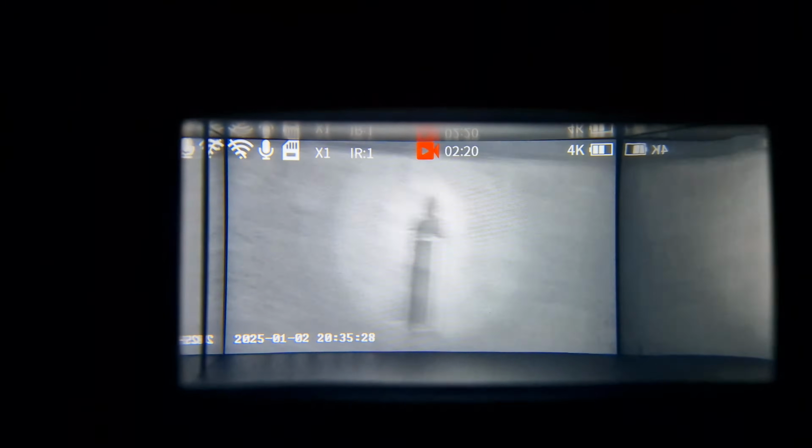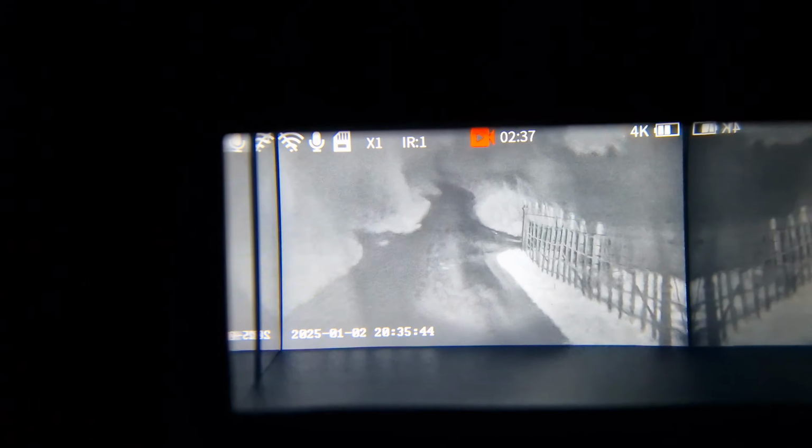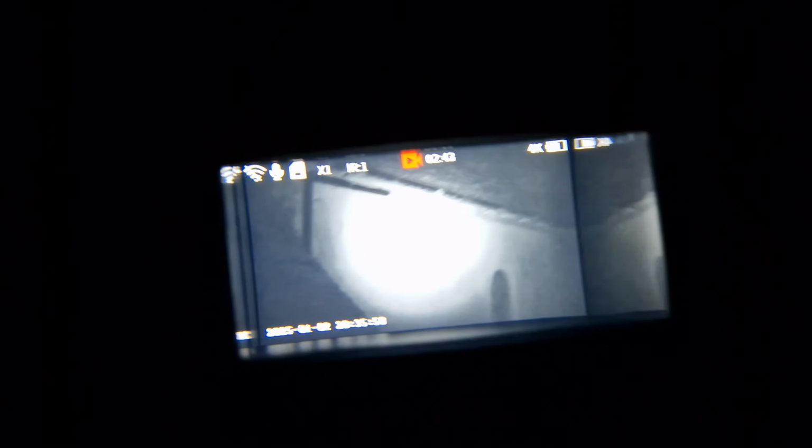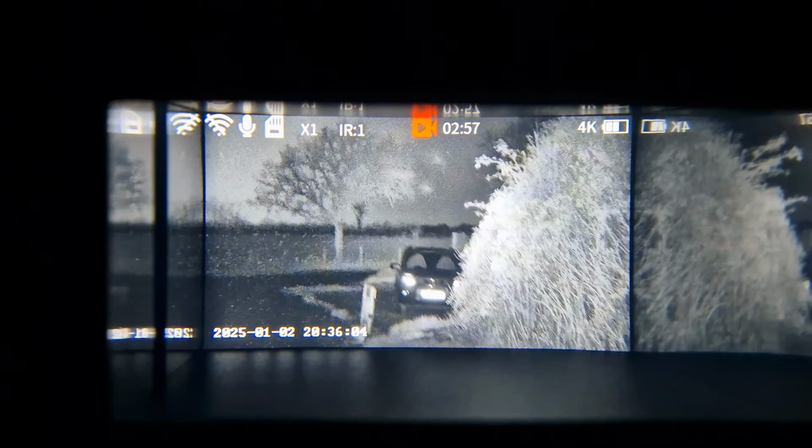So this is what I'm looking at this through my smartphone now. This is smartphone footage. Now I'm going to raise it up, and that is what the naked eye can see. Come down. Wow. Wow. My car, look. Raise it up. Hey, there you go. What can't speak, can't lie. These are awesome bits of kit.